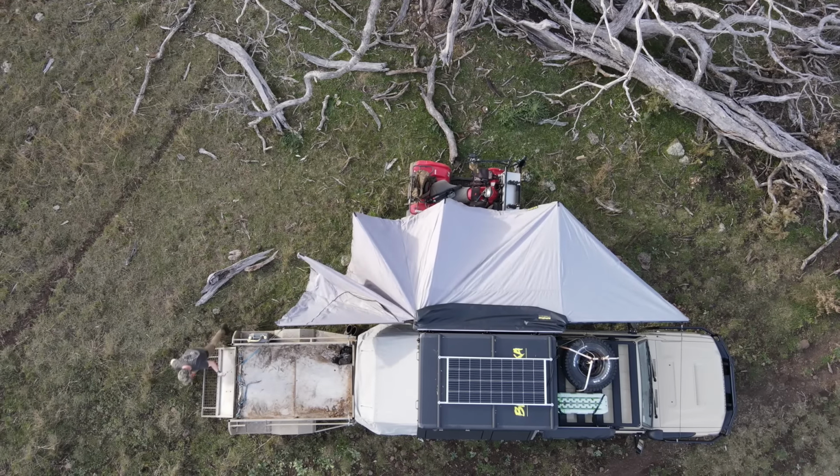Those guys aren't going anywhere. They don't know I'm here. I'd say they're in a fair bit of trouble once it gets dark though. I've watched those pigs for about half an hour. Very hard thing to do.